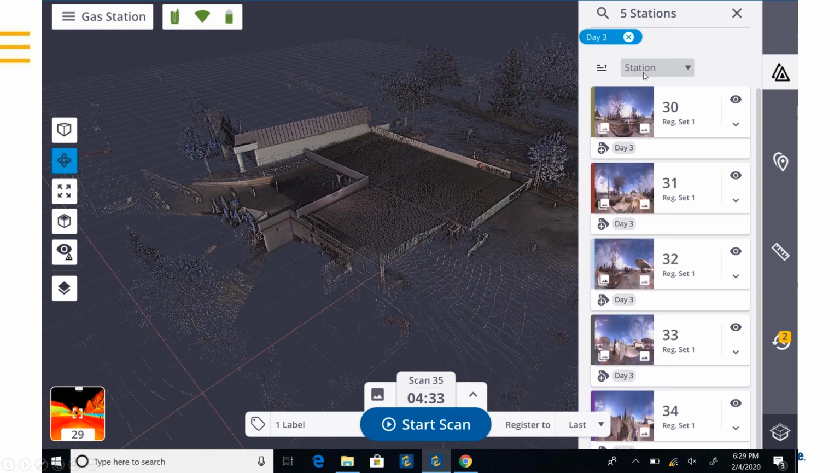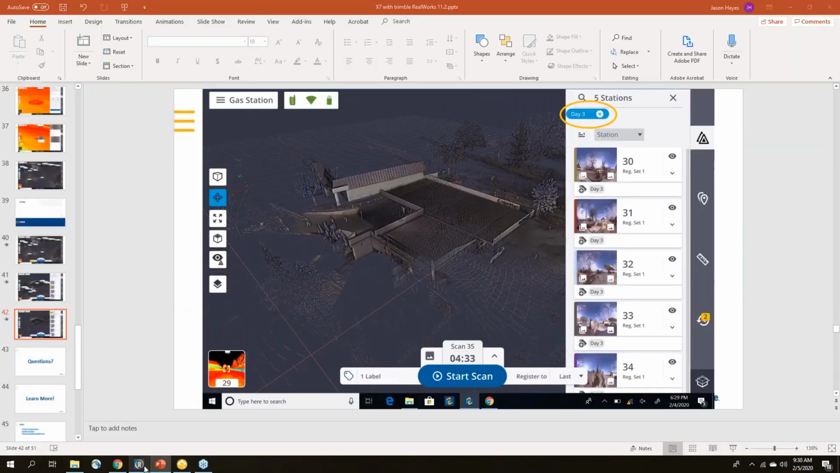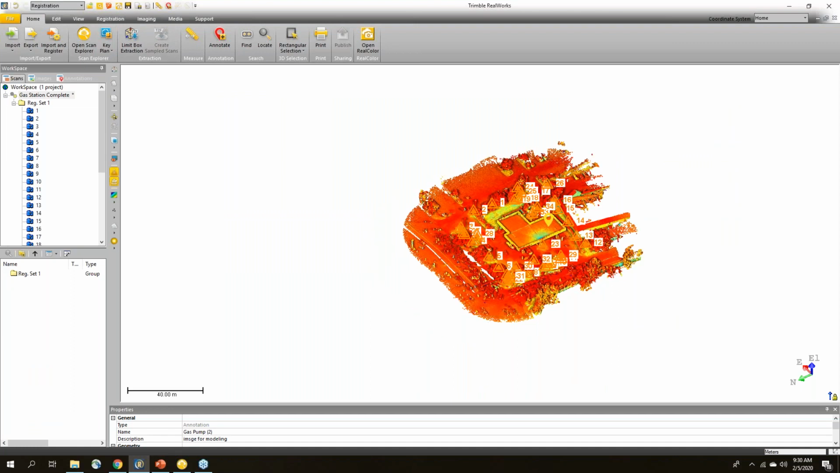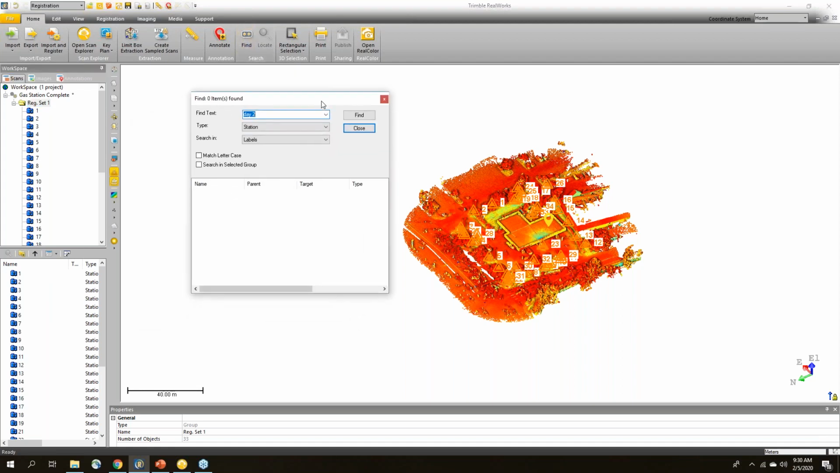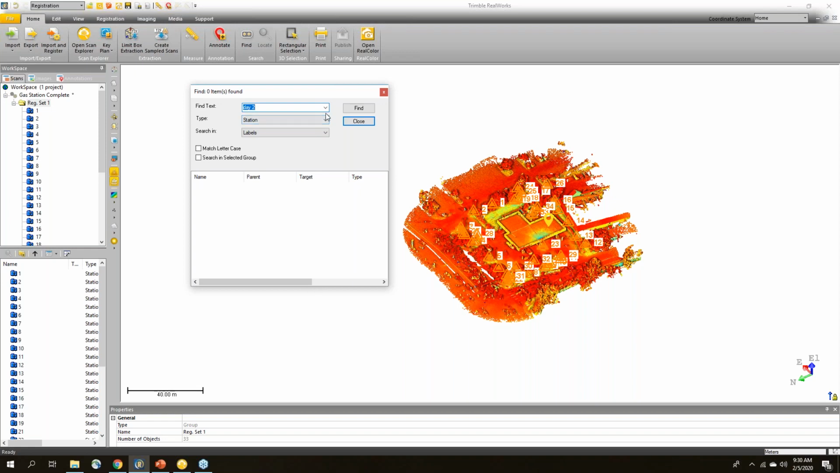And to look at these inside of Trimble RealWorks, let me switch back to Trimble RealWorks quickly. The way I would do that is I can see each of my stations here. I can go in and use this very nice feature called Find. So the Find feature in Trimble RealWorks allows you to search for a lot of different things.